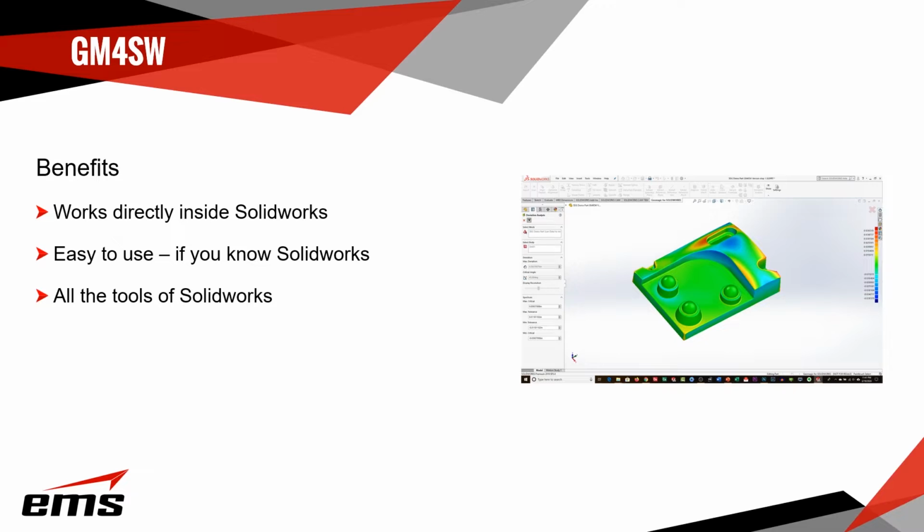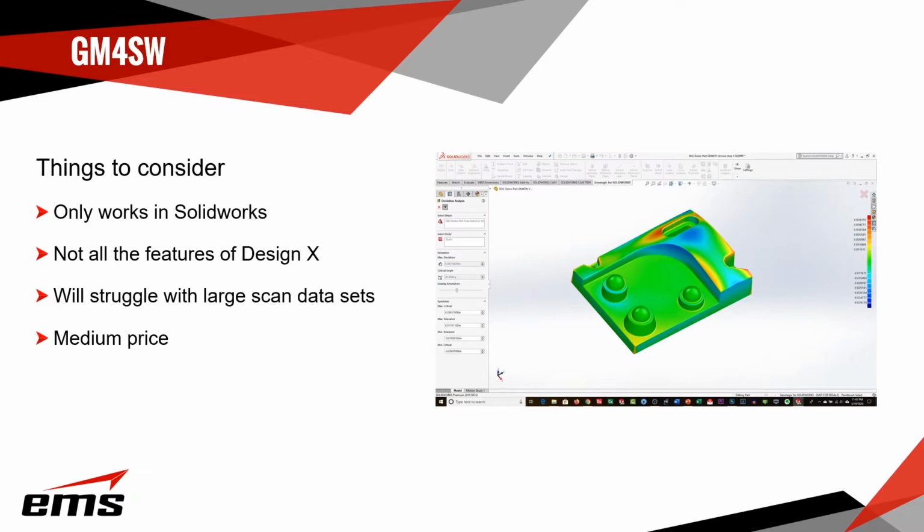and everything of SolidWorks. Now, some things to consider is it only works in SolidWorks. So if you don't use SolidWorks, you use a different CAD system, this probably isn't the right tool unless you want to go out and buy SolidWorks, because you have to own SolidWorks for this to work because it plugs into it. It doesn't have all the features of Design X, which we're going to get to next.